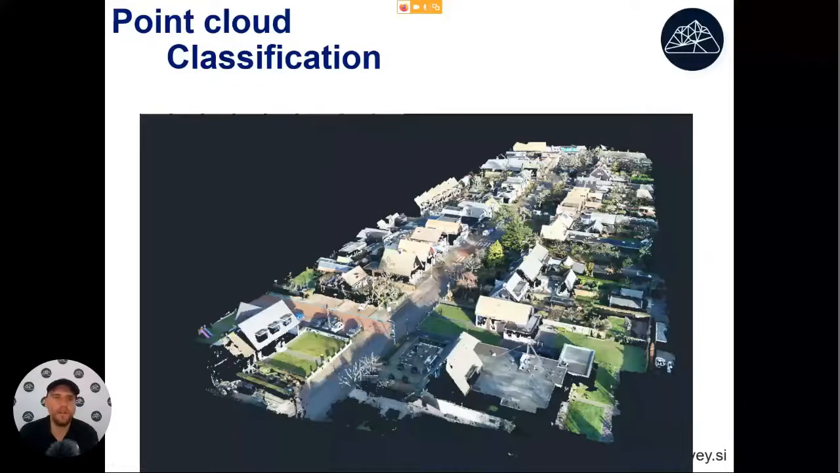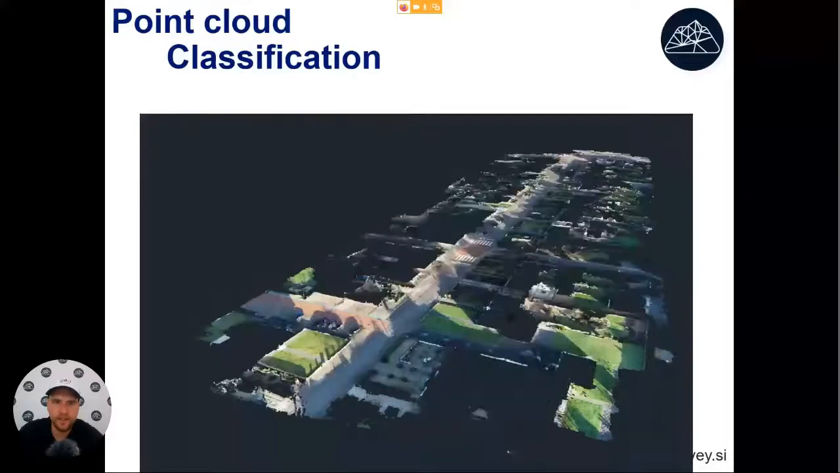Now with point clouds, an important step of processing is also classification. As land surveyors, very often we need to know what the shape of the terrain is if we want to extract contour lines, for example. So usually when we get the point cloud, the first step will be to do the classification of the point cloud. In 3D survey, this is very simple.